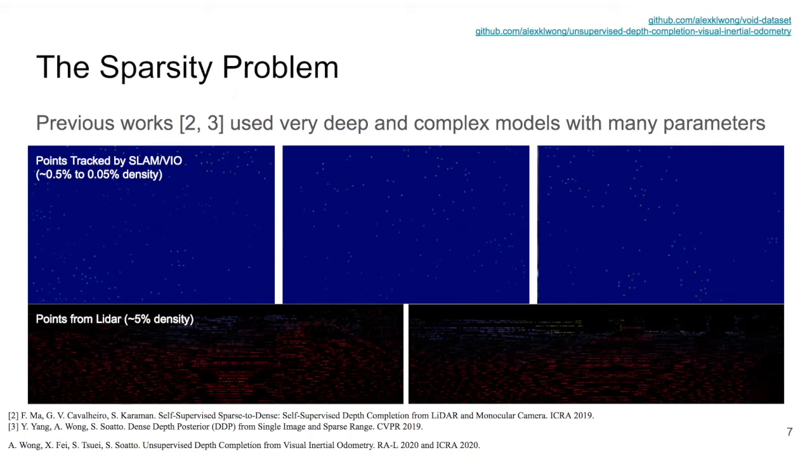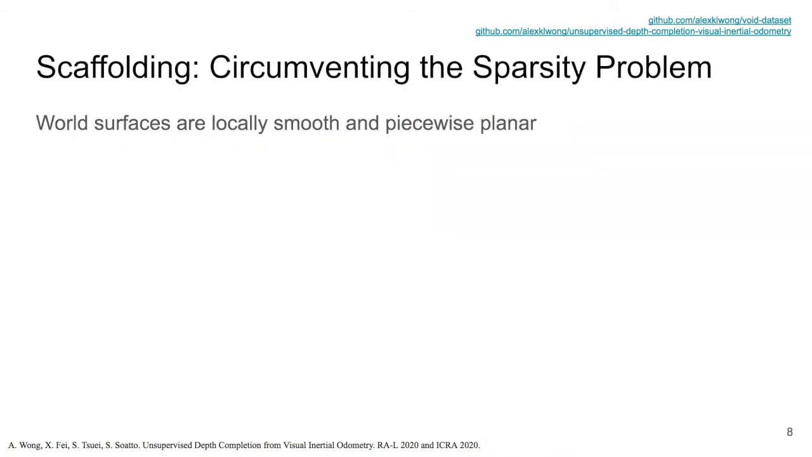Conscious of the computational complexity and hardware requirements of previous works, our approach aims to not only improve the quality of the reconstructed 3D scene, but also reduce the model complexity such that it can be deployed on top of a VIO system to run in real time. To do so, we propose a simple yet effective approach to approximate the coarse 3D structure, which in turn produces a dense or semi-dense representation of the scene and thereby circumvents the sparsity problem.